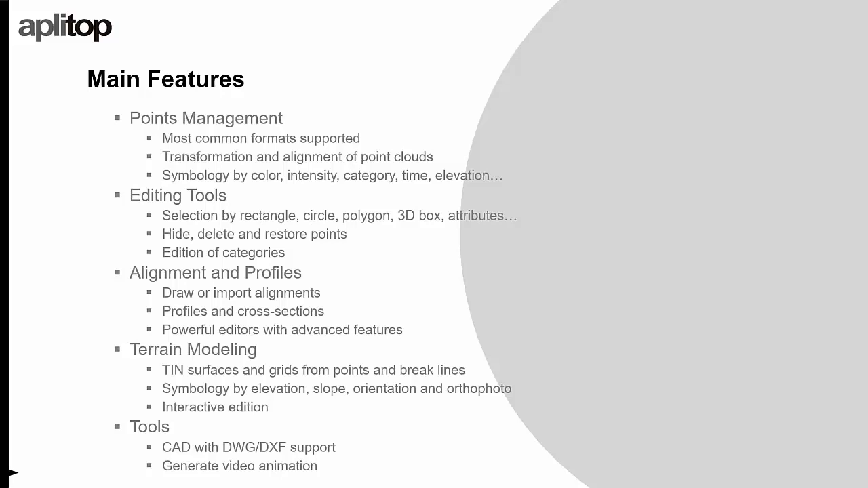We also provide transformation and point cloud alignment, and we can represent the point clouds in different colors based on properties like intensity, category, or whatever. We also provide different editing tools for selecting in different ways, for hiding or removing selected points, and also for changing the categories of the selected points. We will see this in the demonstration.